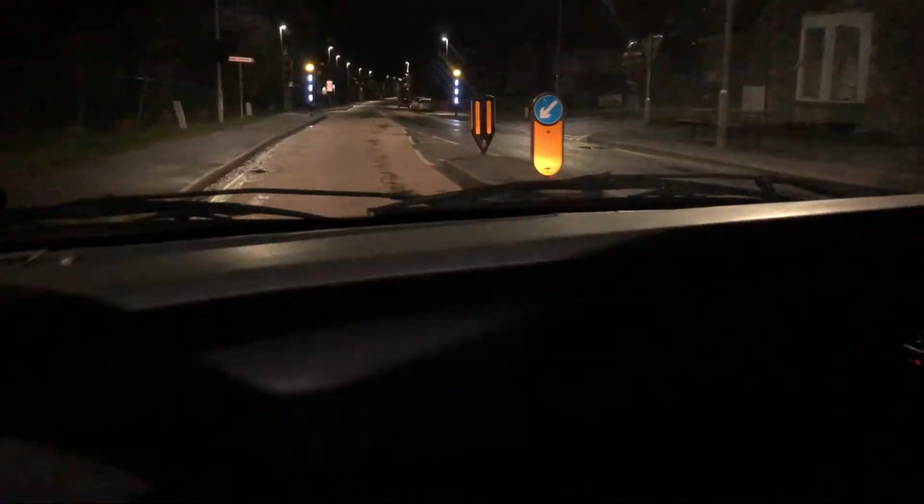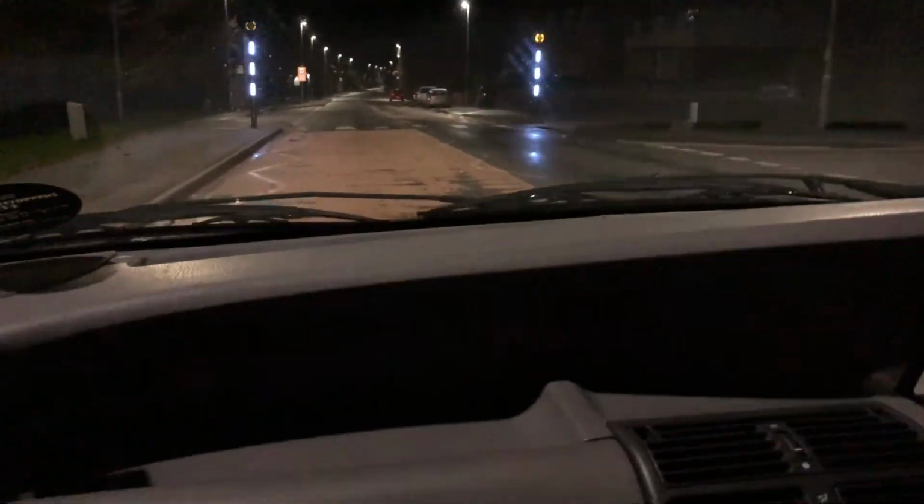So I've had this car for nearly 3 years. How much did you pay for it? £600. Wow. And it had less than 23,000 miles on the clock. So how many miles do you think you've done since you've known me? Nearly 15,000 miles since I've had the car. Wow. And the cam belt went, didn't it?